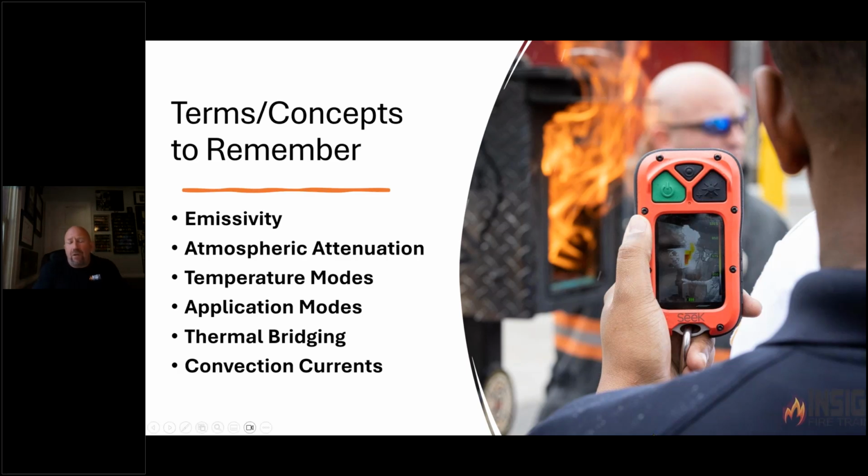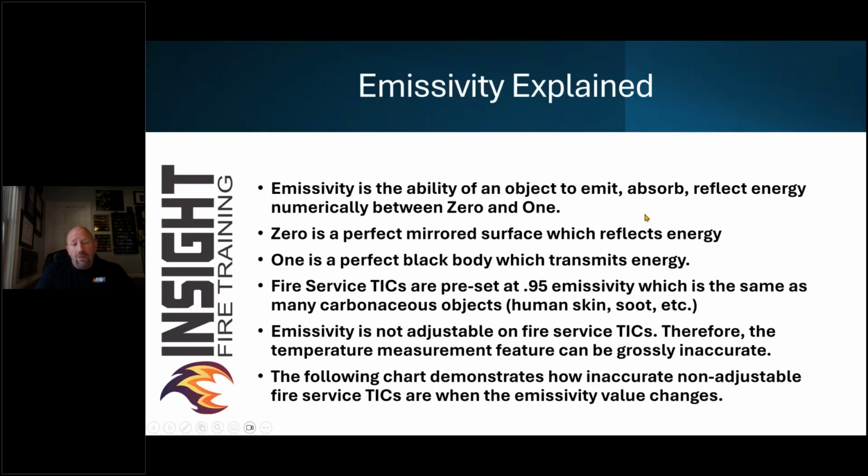We use the Max Firebox as what we call a small scale prop after we do a brief classroom to show some of these concepts. And emissivity can be easily shown because the side of the box is made of diamond plating. So we can get this box very hot and they can stand to the side and read the spot temperature and realize that that box is obviously not 70 something degrees. So what is emissivity exactly? It's the ability of an object to emit, absorb, reflect energy numerically between 0 and 1. You're like, what is that? Well, 0 is a mirror and 1 is a perfect black body or perfect emitter.